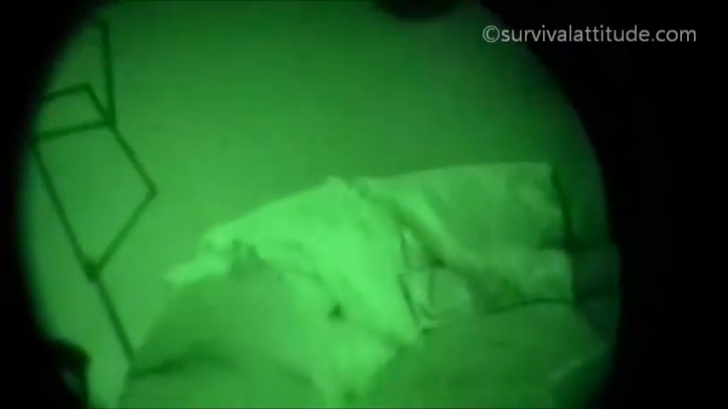Now I'm at the door. Like I said, I'm going to take the camera away so you can see that it is pitch black in here. As you can see, there is no light. That's why this thing is amazing to me. We're sliding the door open quietly. We're coming in, and we're going to take a look a little bit to the left.